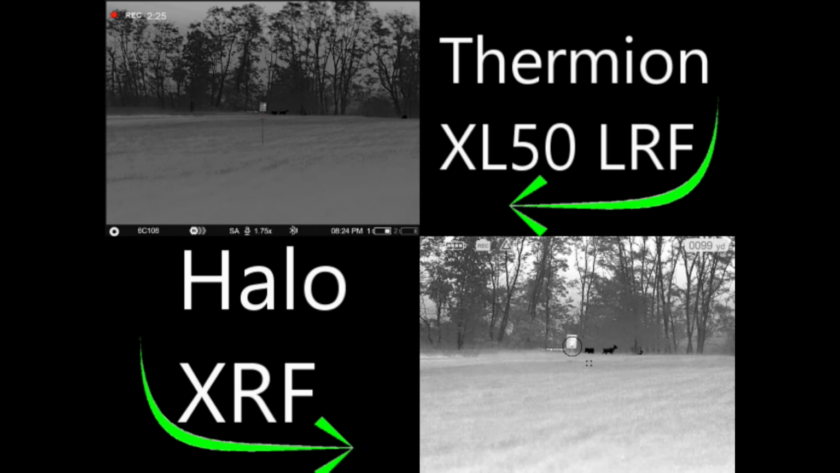So in other words, if you want to know right now, I'll just tell you why I think that is. I think that the focus mechanism, while on one hand on the Pulsar a bit more complex because you have to focus it, versus the N-Vision being totally focus free, I think that is what's giving you the better image. You just have better image control in the Pulsar.